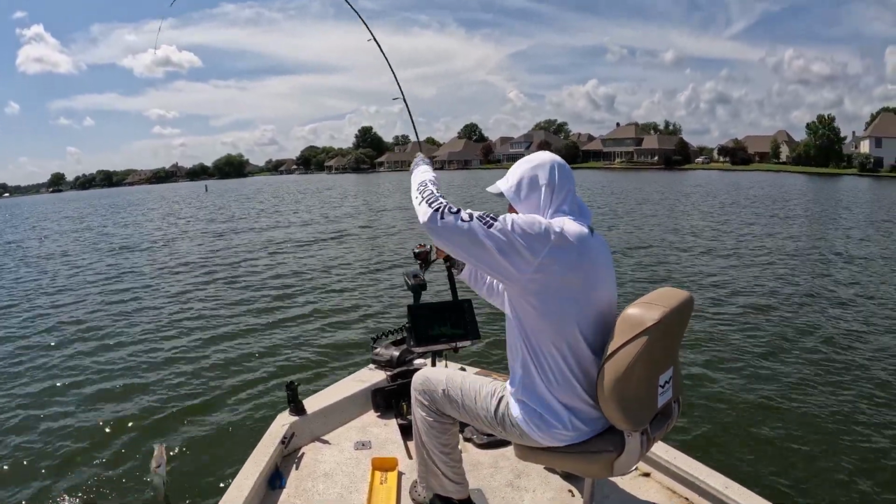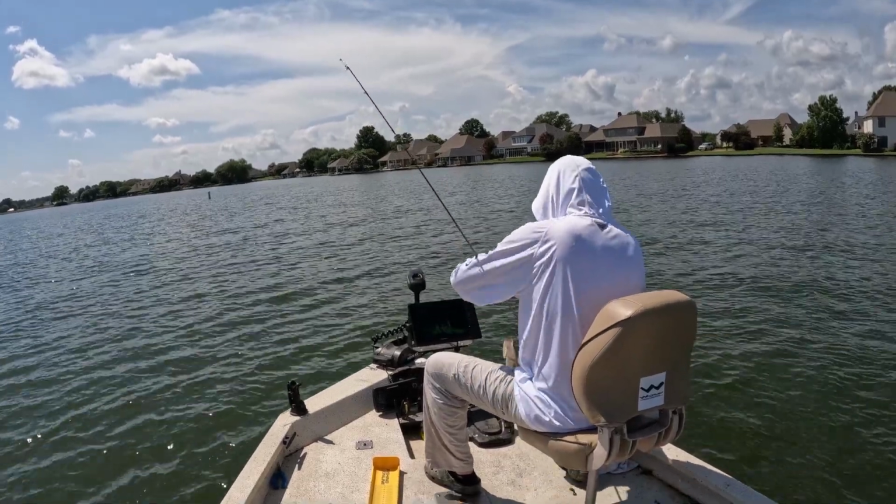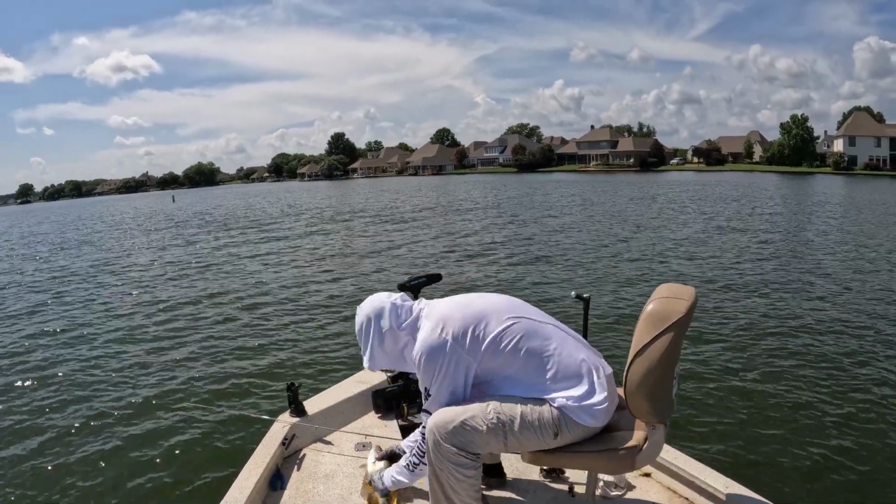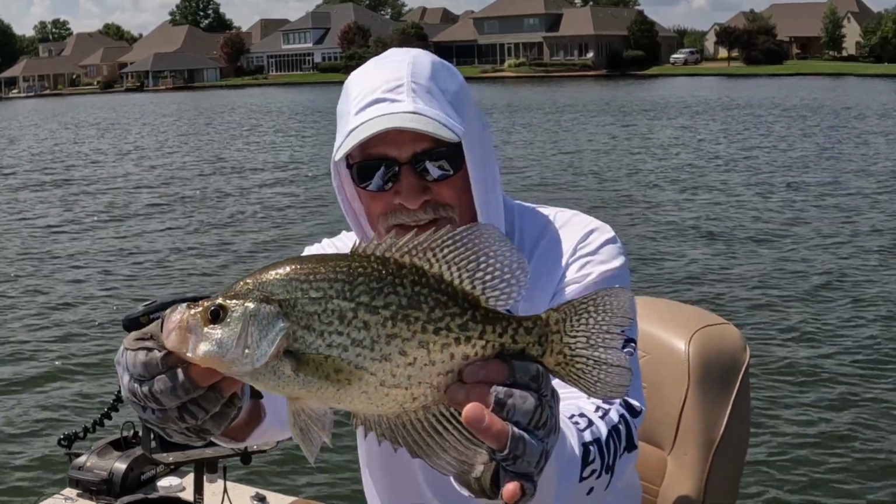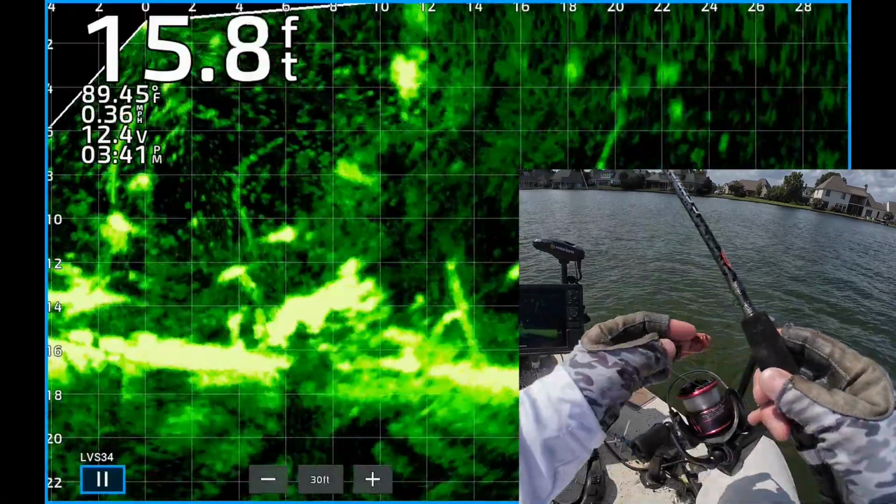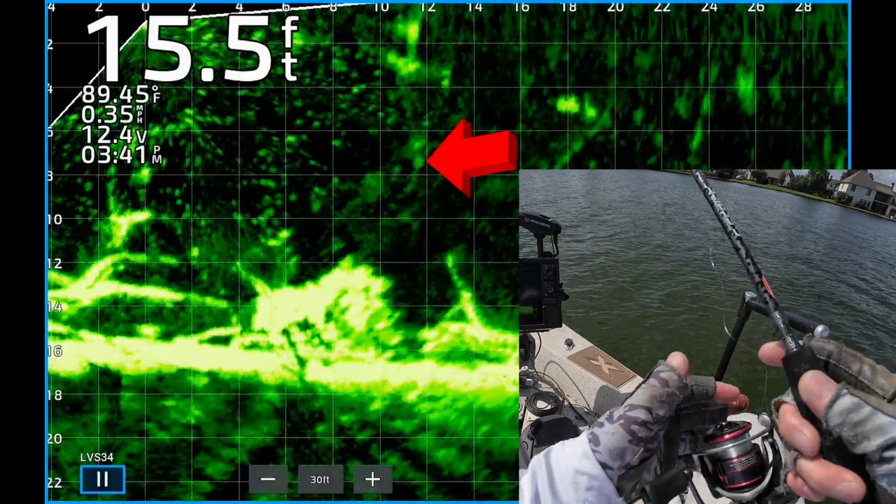Get up here, dude. Couldn't resist. Easy, fella. Fixing to let you go. Got his nose up against there. 13.5. Black crappie. Look at that dude right there. Yes. Boom. Okay, now I've got my chest camera hooked up again. There's my jig and weight. Dropping down.